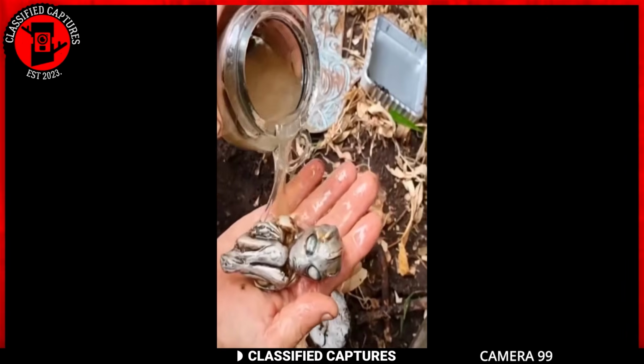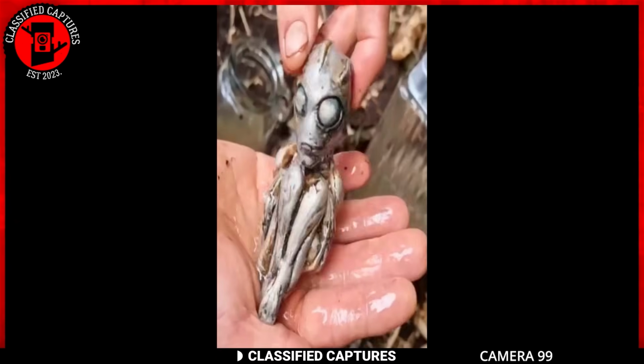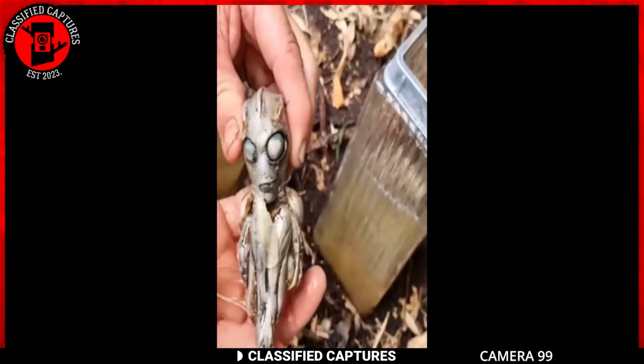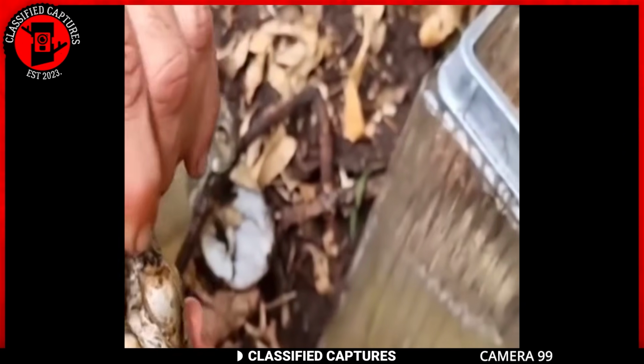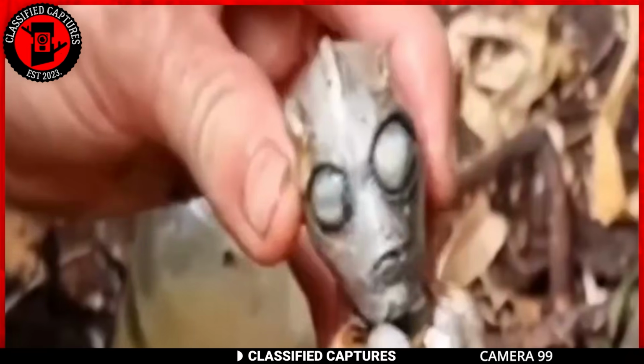A woman came across this dead creature in a jar covered in a slimy substance. It appears to be an alien-like miniature being in a fetal position. The creature was so tiny, it fit in the palm of the woman who found it. The creature was gray, with huge eyes and an oddly shaped head, features that have long been associated with extraterrestrial beings.